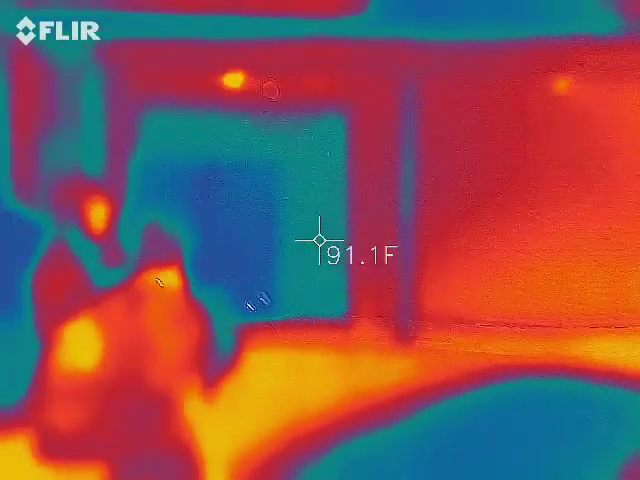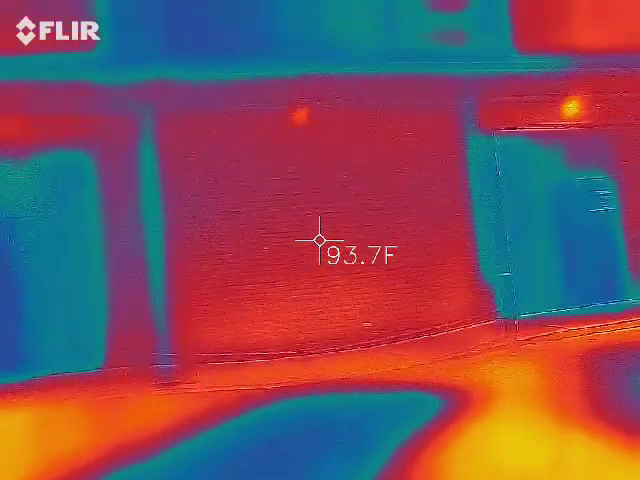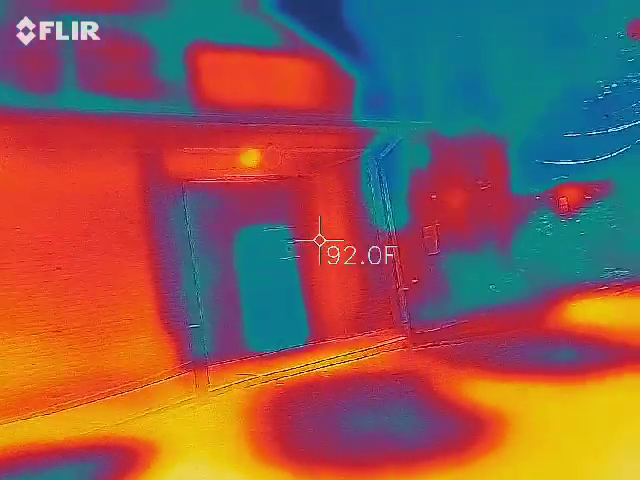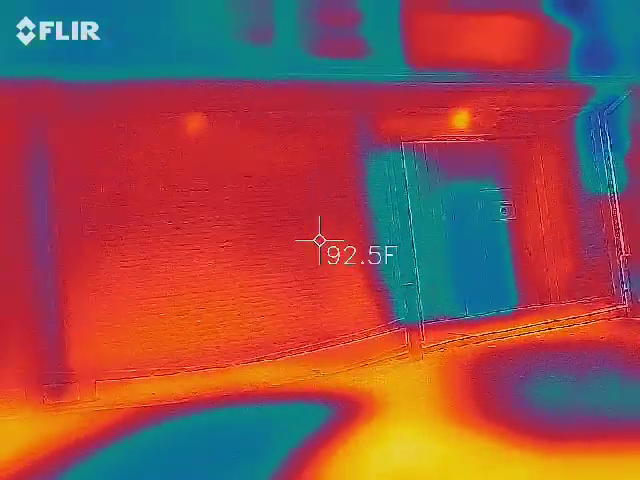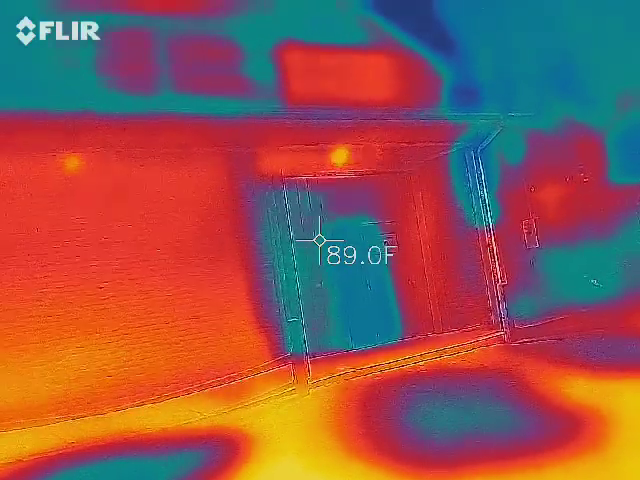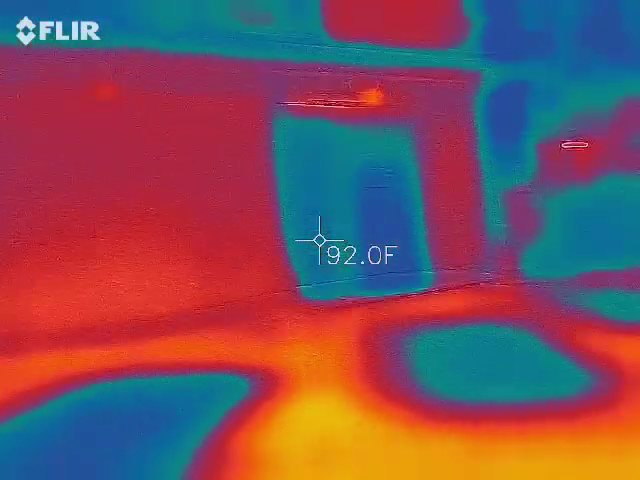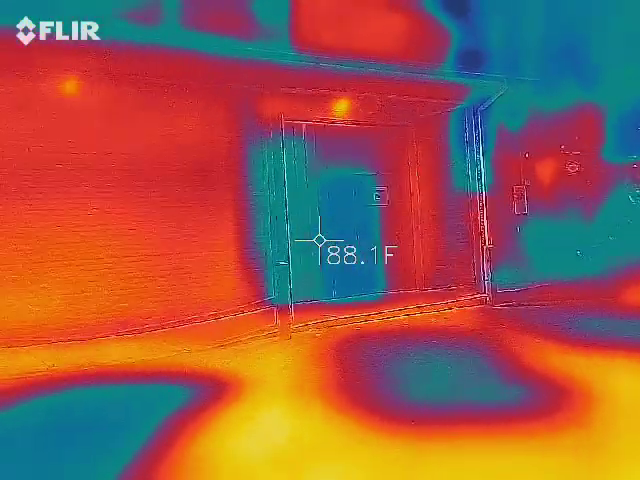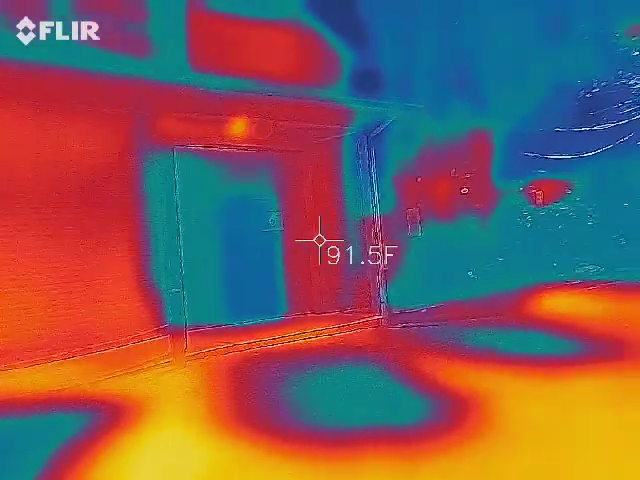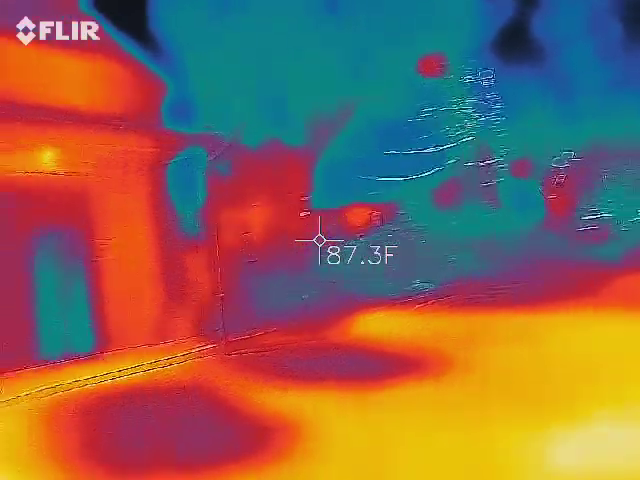I don't see anything. That's a kid. It's about 80 something right there. Yeah, that's where I got a hotter reading too. I got a hotter reading right there, but I don't see it. I don't see nothing. Look at this. Why is it so much hotter right there though?